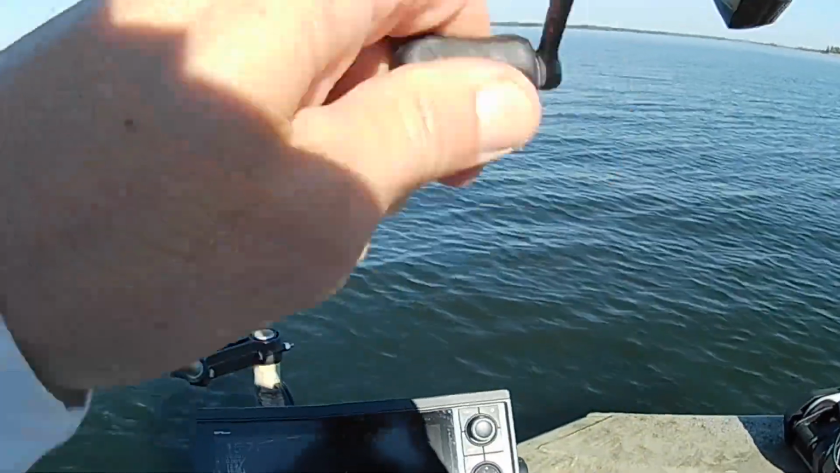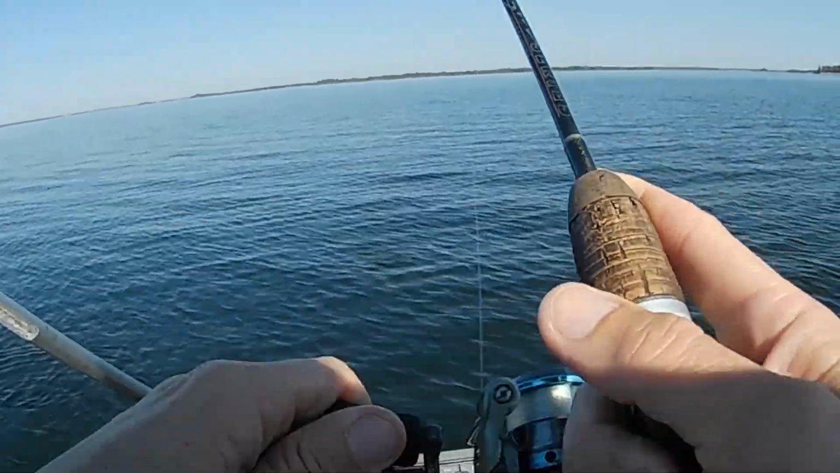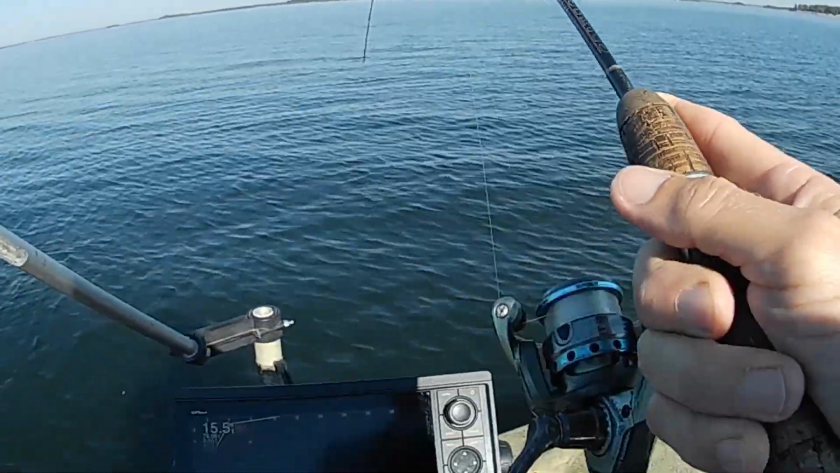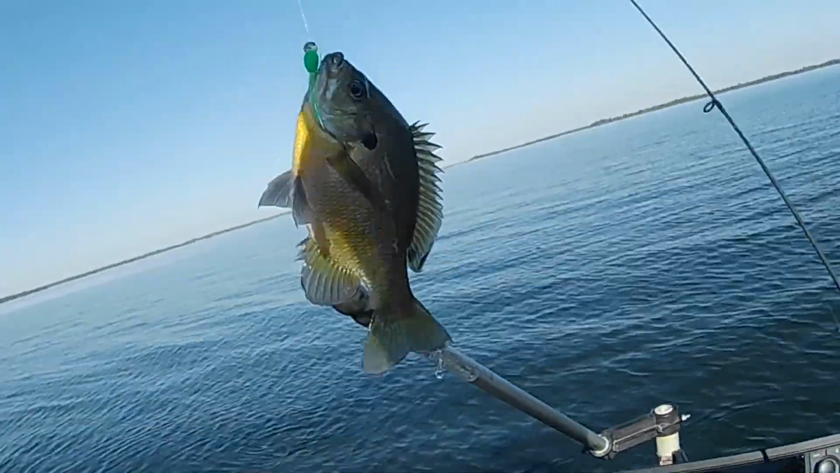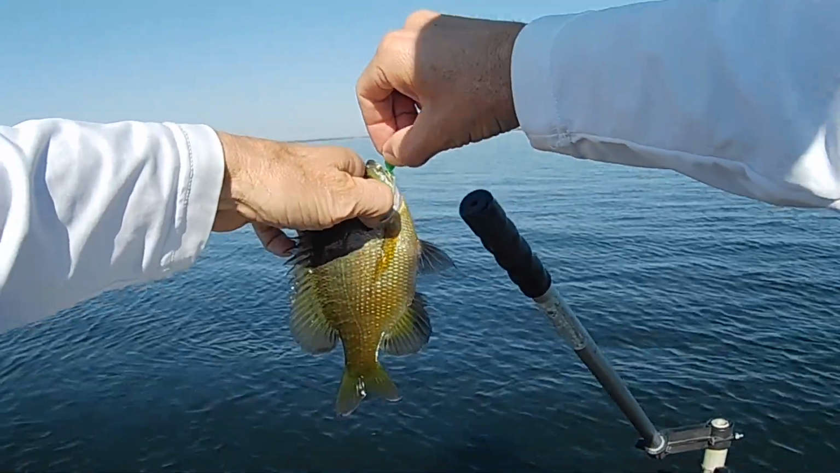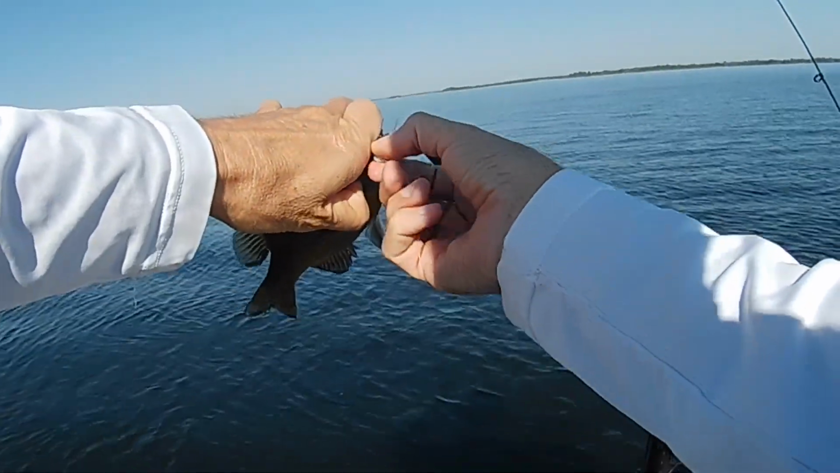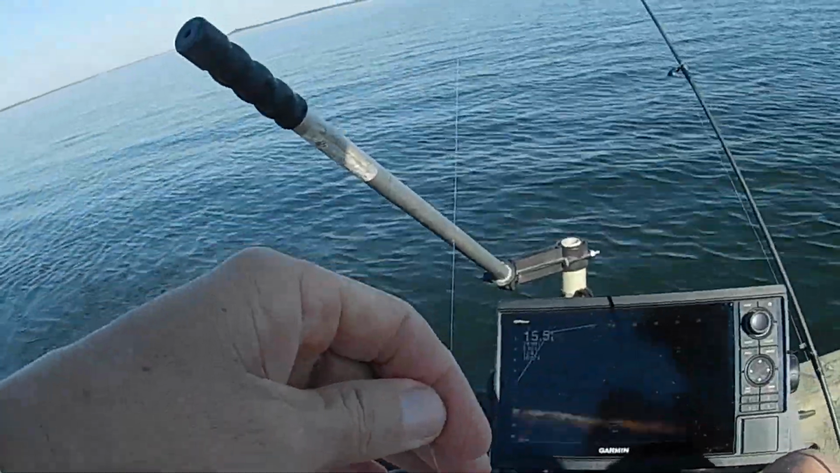Uh-oh, there's another one out of there. Little bluegill, I think. Yeah. That'd be a good flathead bait right there. Okay, well, I gave this one a few minutes. I'm gonna go on somewhere else.